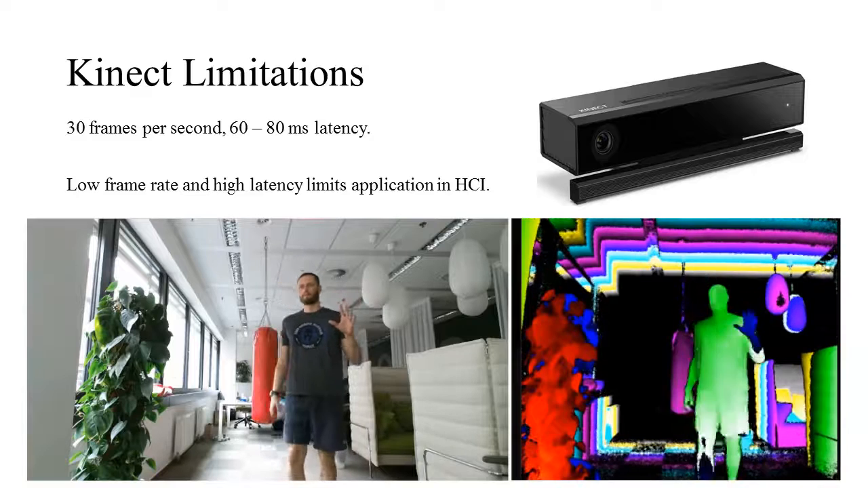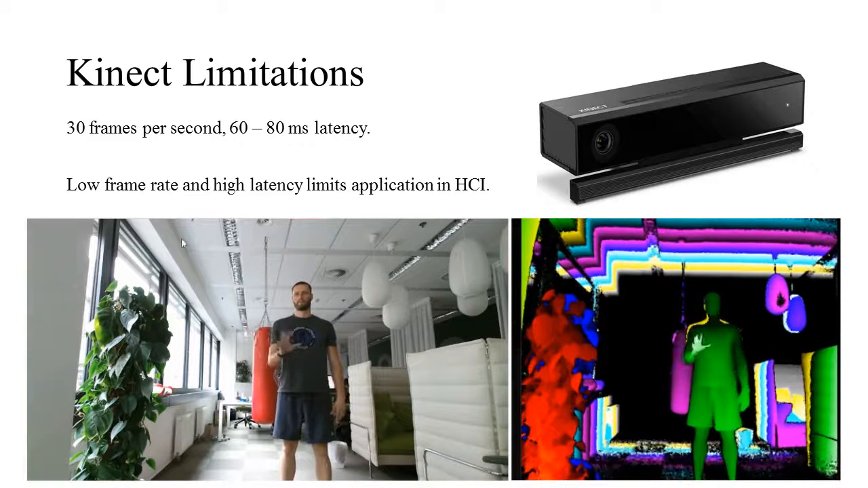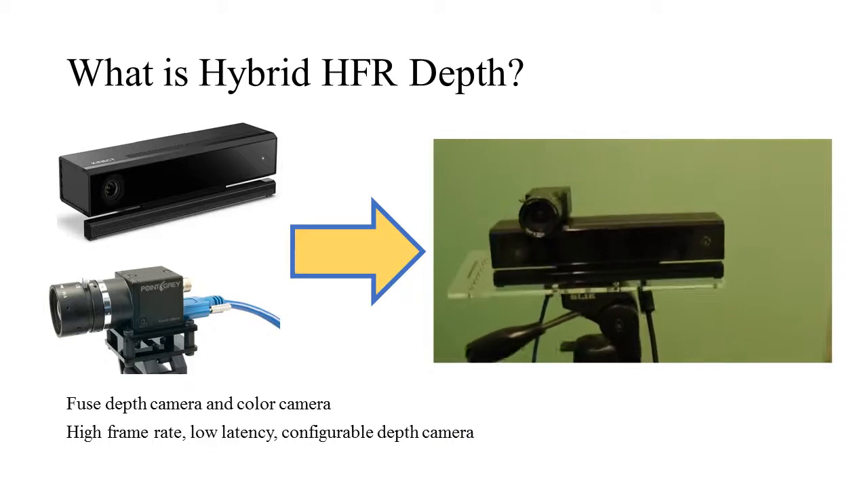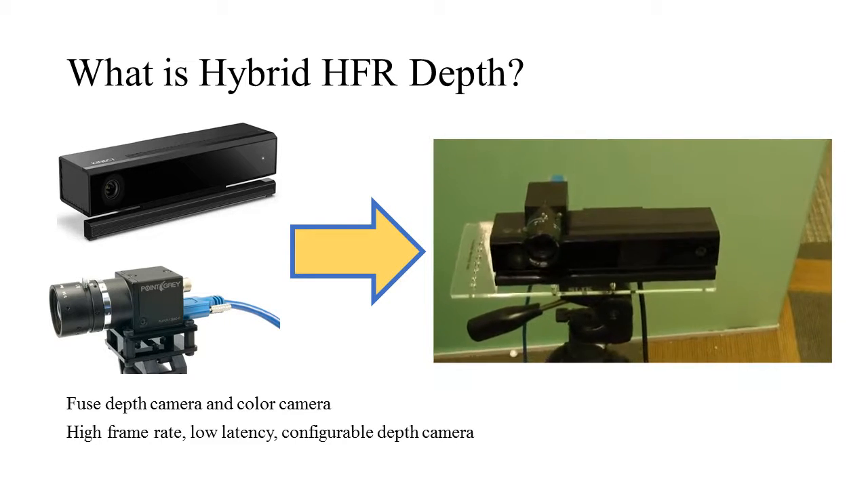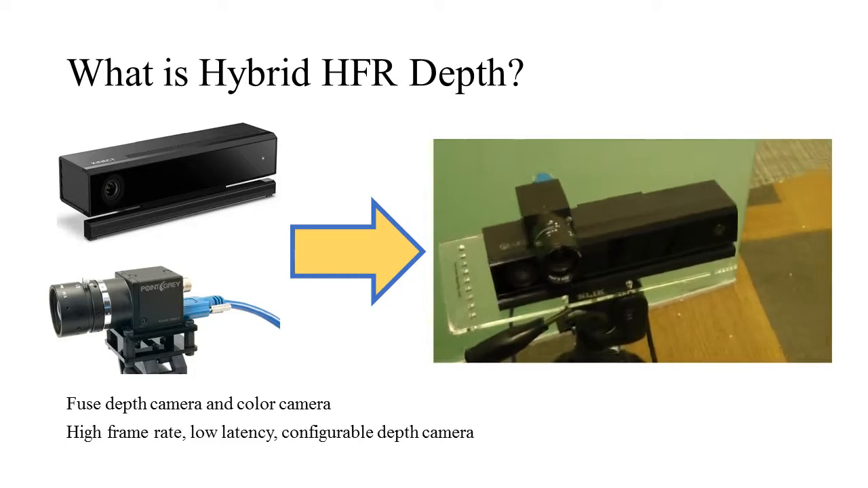There are limitations with the Kinect depth camera. It has only 30 frames per second and 60 to 80 milliseconds latency. The low frame rate and long latency ruined lots of applications. This motivates our Hybrid HFR Depth, which uses a vision algorithm to fuse Kinect V2 and a Point Grey camera to create a high frame rate, low latency, configurable depth camera.